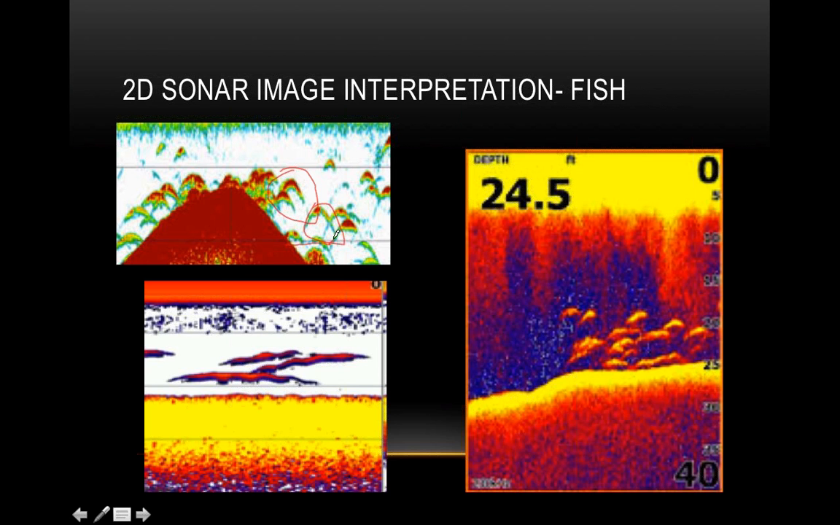As the fish gets towards the center of the cone, it gets stronger. You start to see that real vibrant red. It's a real strong return. And then all of a sudden, the boat gets out of range. The fish is going outside of the cone, and he's gone. That's what creates the arch.